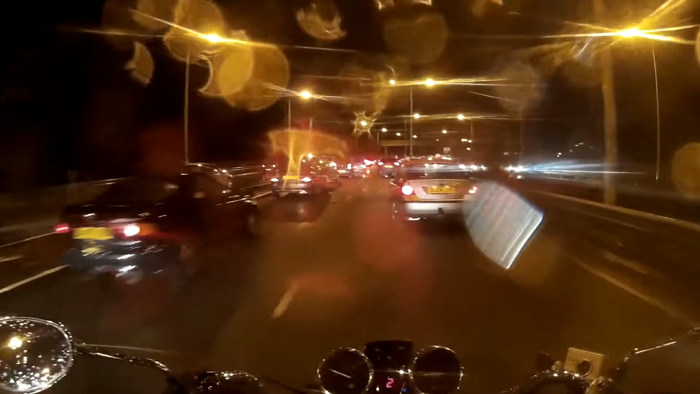I might not filter a lot just here because people are coming onto here and they might not be taking a lot of notice. That guy's got his indicator on. Is he indicating to come on here, or has he just forgotten to switch his indicator off? You know what I mean? Well, that biker did get through quite a bit actually. He's gone out of sight.